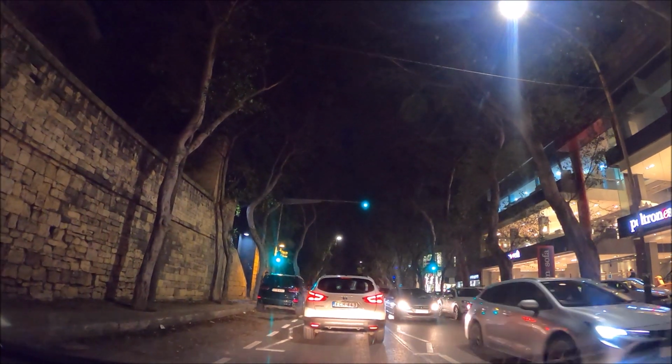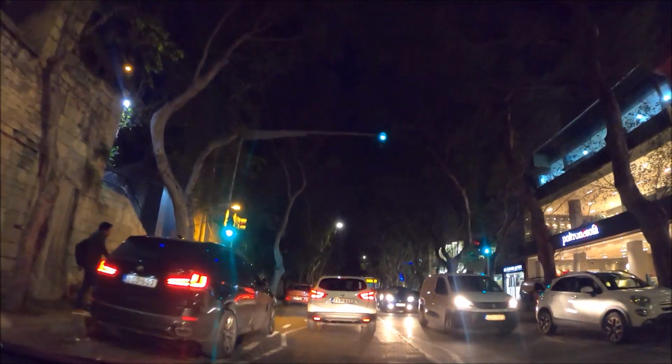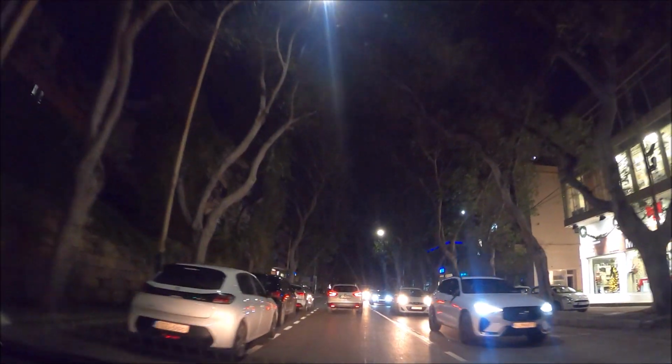But we need it down there because it's chaos, especially at night, and especially when it rains, because everywhere's flooded down there. The road is a little bit below sea level, so obviously it gets flooded. They did some drains, they did some temporary bodge-up jobs, but it never really worked very much.